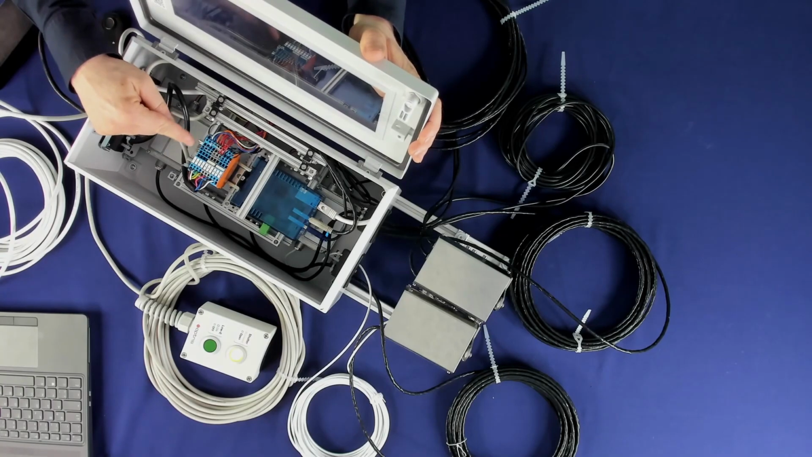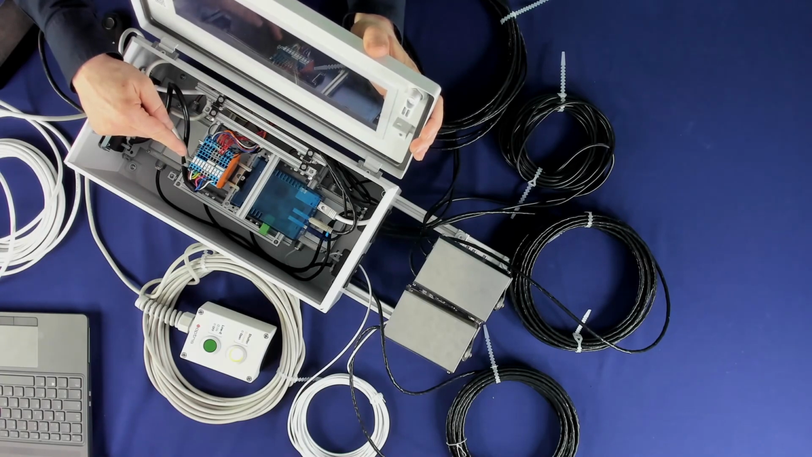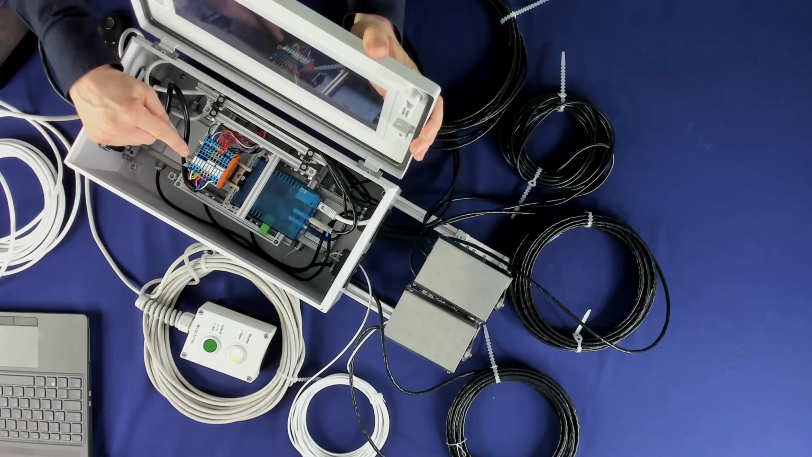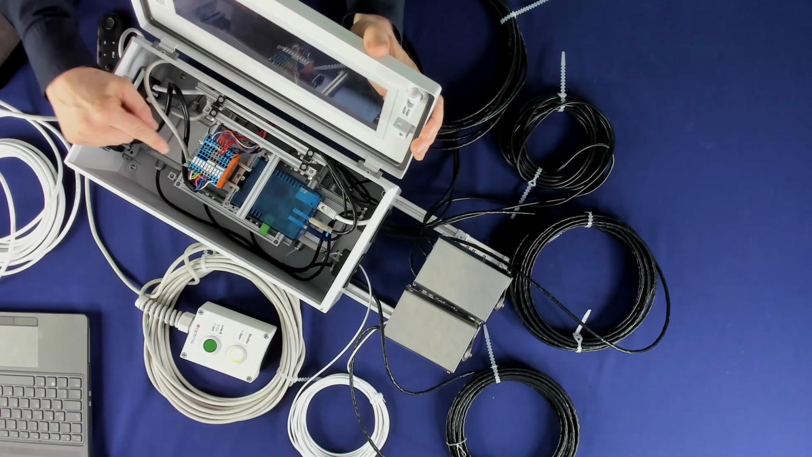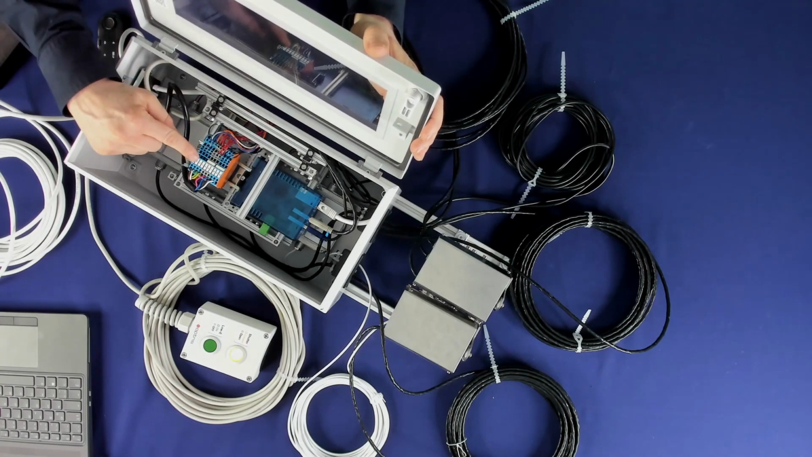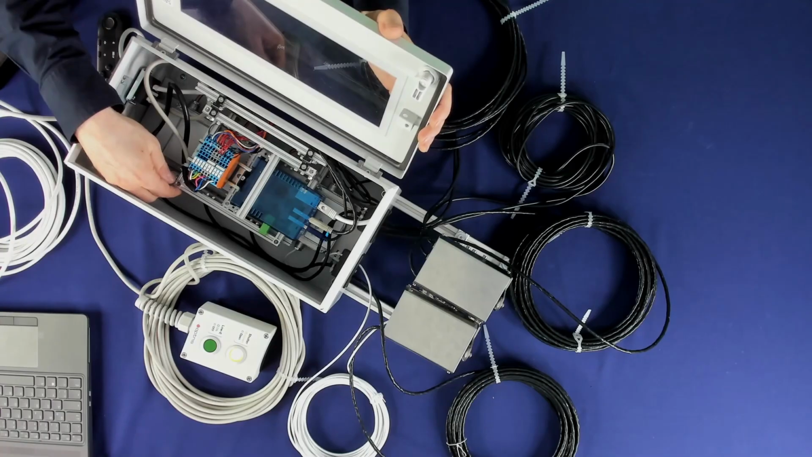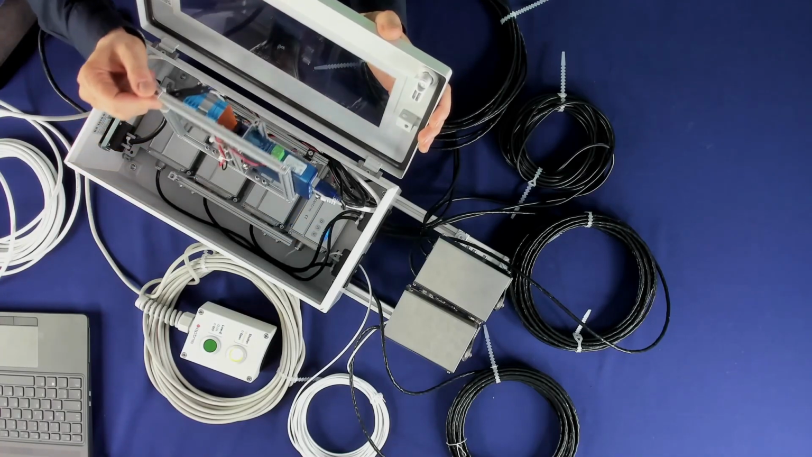On this side, you can see a connector block, and this is very important regarding the trigger signal which is coming from the oven, because if the oven door opens, the trigger signal must come into this connector block, and this will be forwarded to our process interface to start the line scan. Here we are using port number 4 to trigger our line scan function in the Pix Connect software.